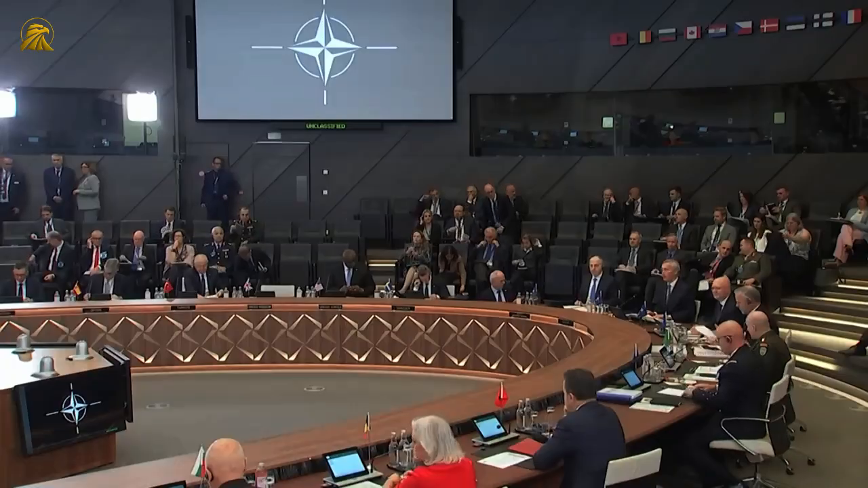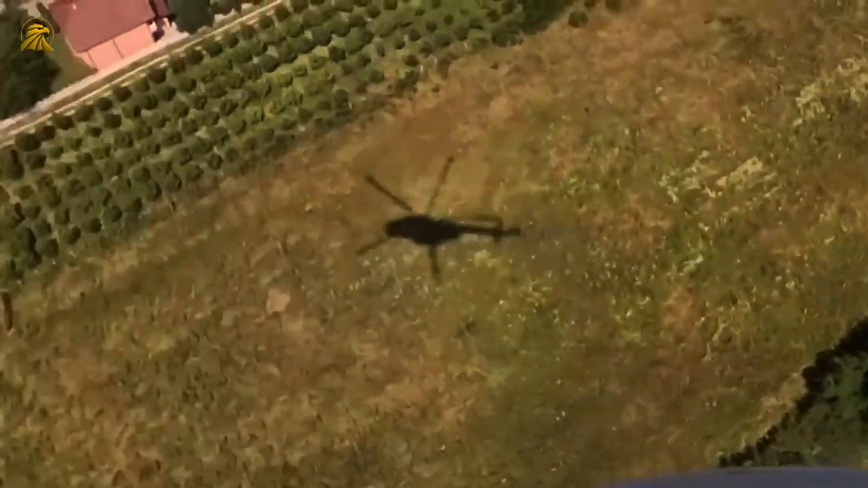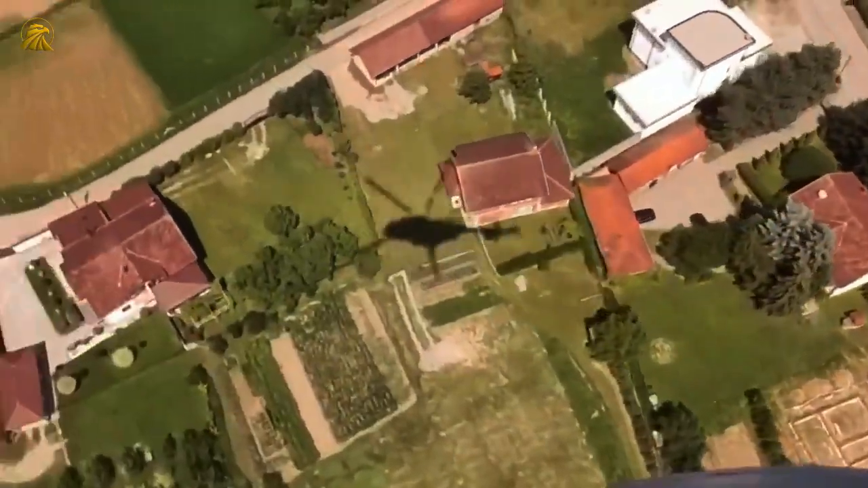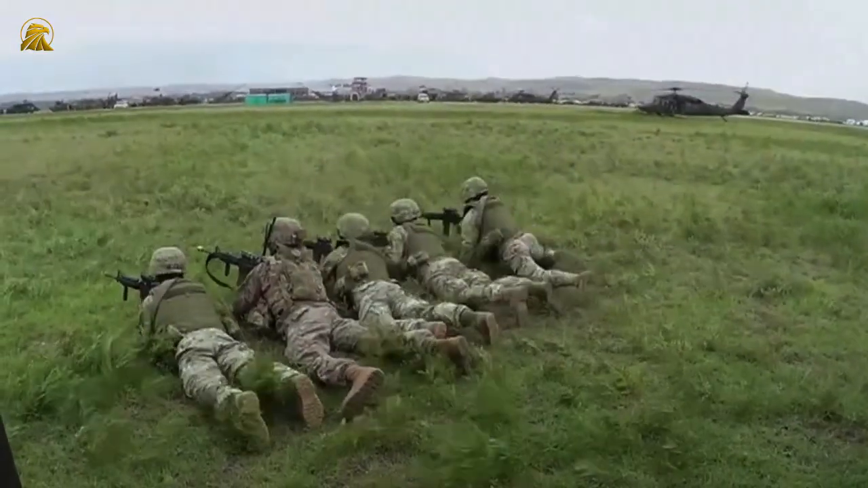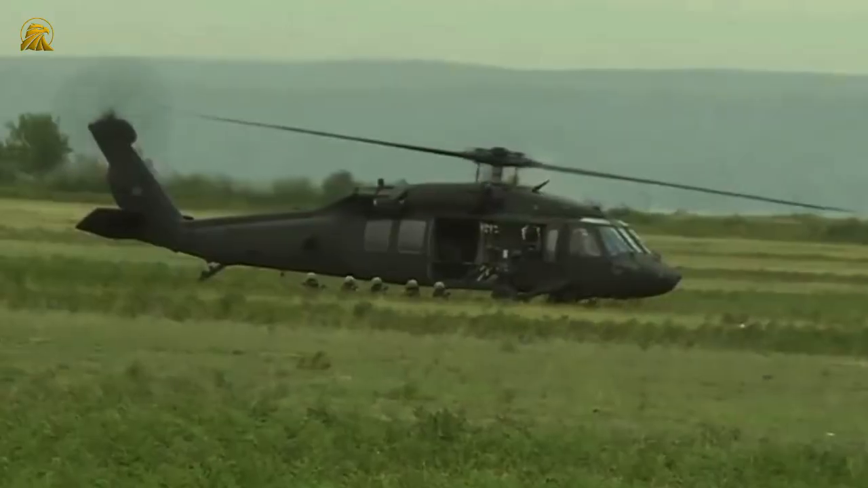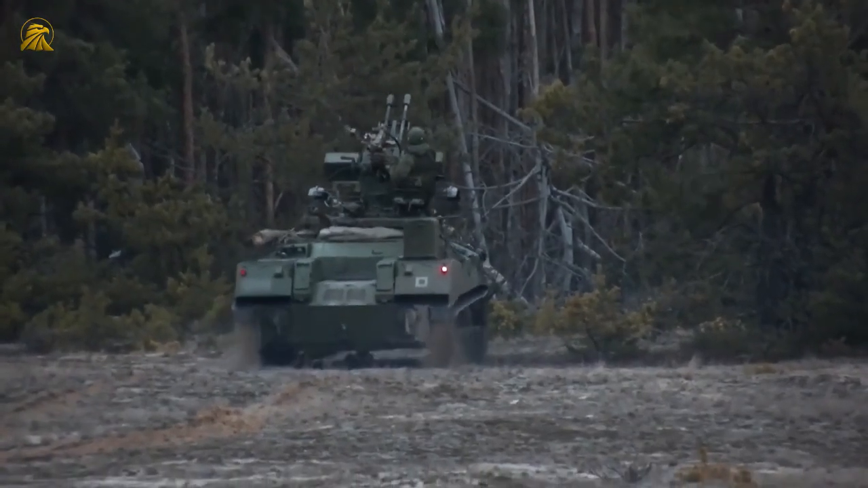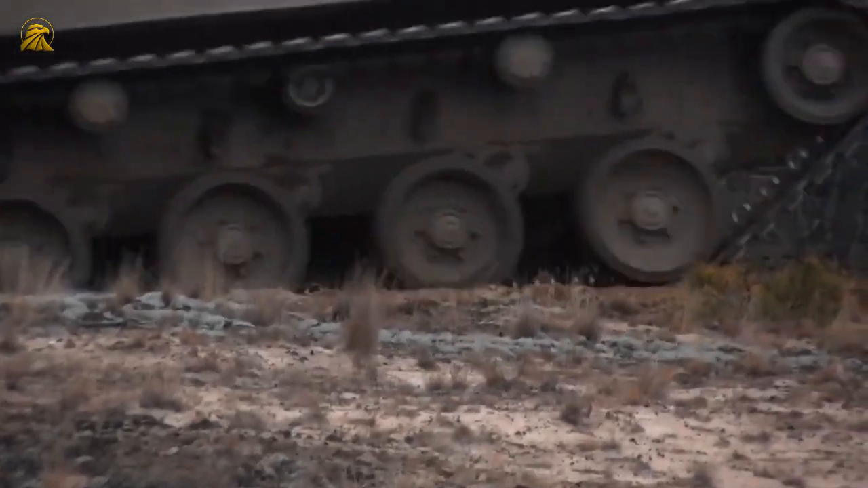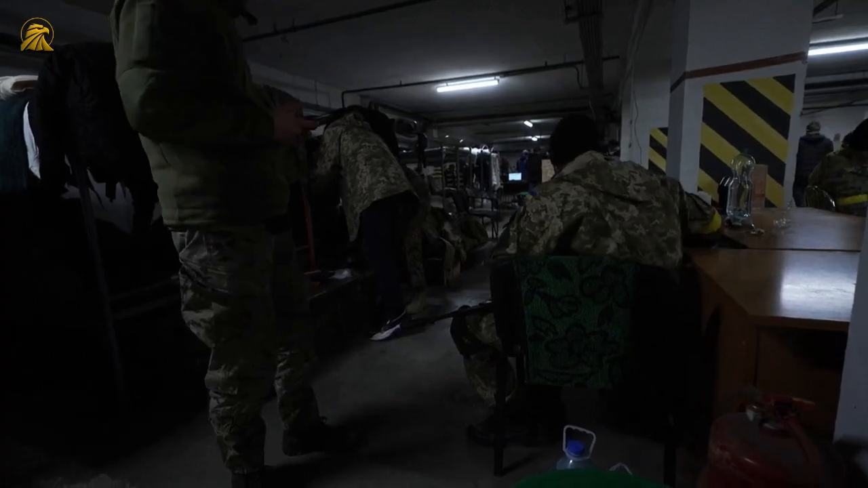To understand why FPV drones have become so dominant, we need to look at what makes them unique. FPV stands for first-person view. The operator uses special goggles that show exactly what the drone's camera sees, creating the sensation of flying the aircraft firsthand. These devices are surprisingly simple in basic design. A modified commercial quadcopter, a video camera, a signal transmission system, and an explosive payload that can range from a few hundred grams to several kilos. The total cost of production rarely exceeds $500, making them naturally disposable.